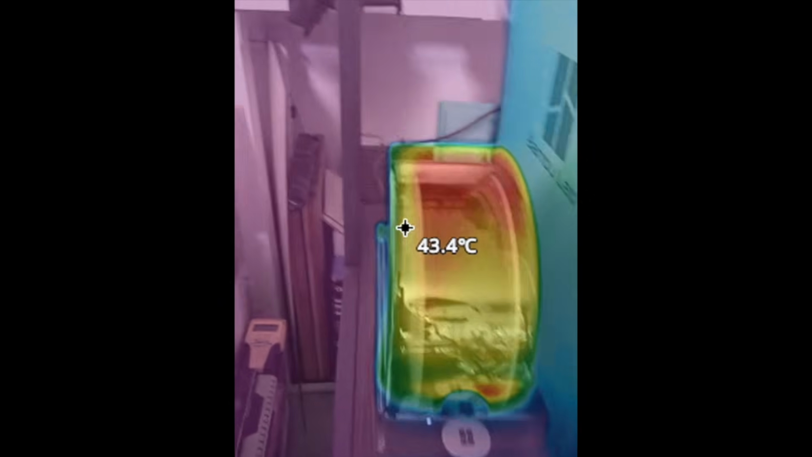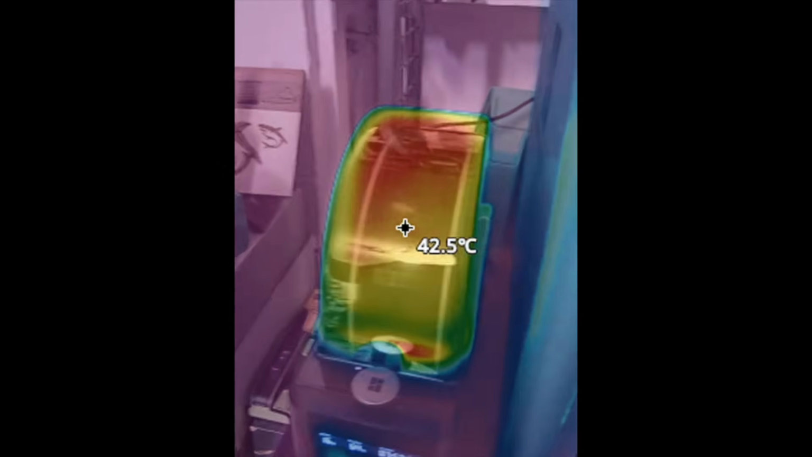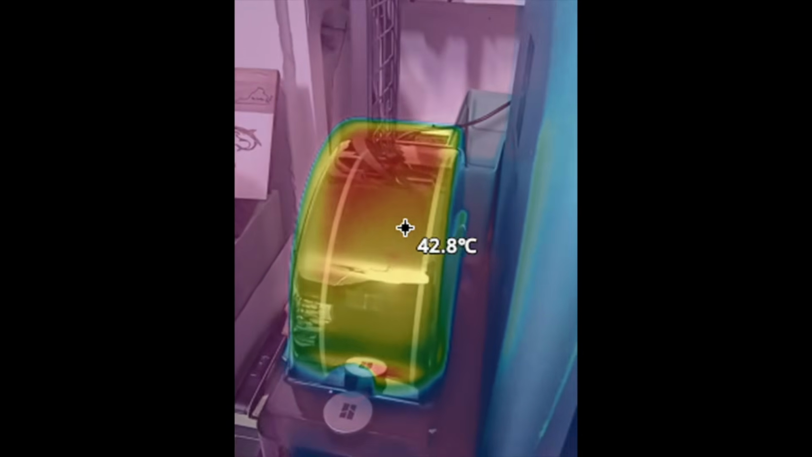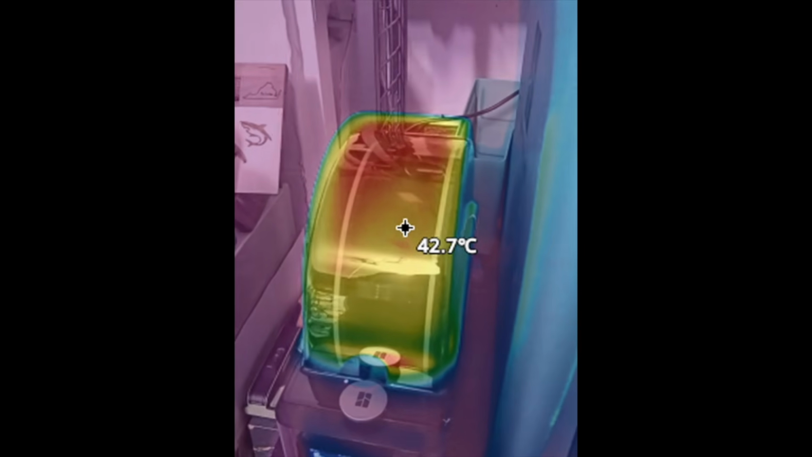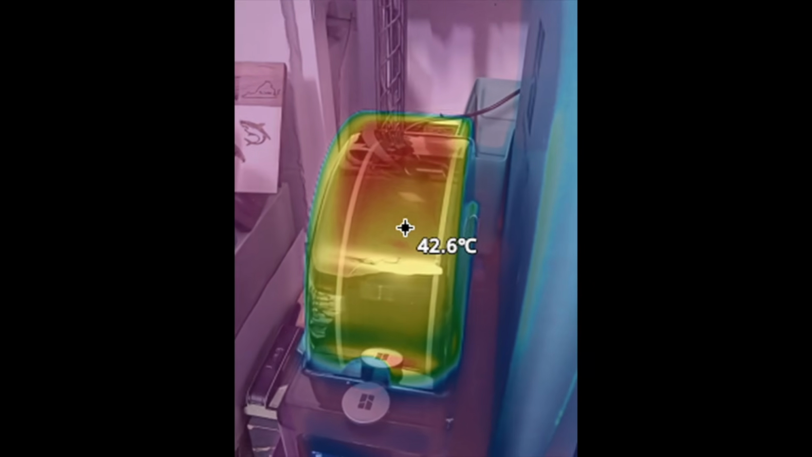And when you add in the fact that this thing is actually rotating, you're getting that nice even drying. So that's one of the reasons that I might convert some of my Poly dryers with the kit that they have, to actually make them have their own built-in rotator.